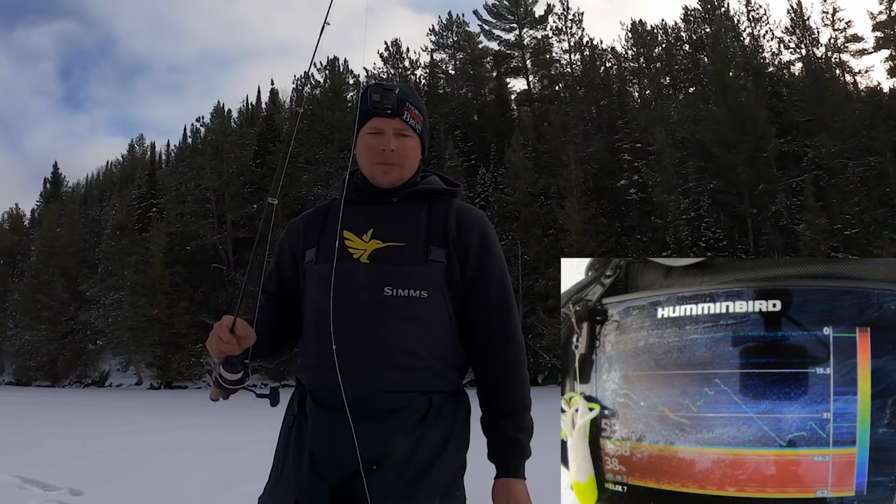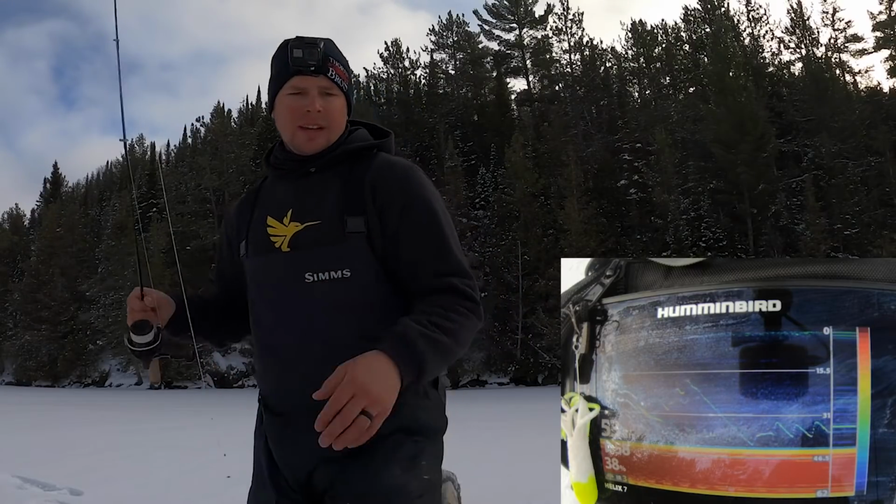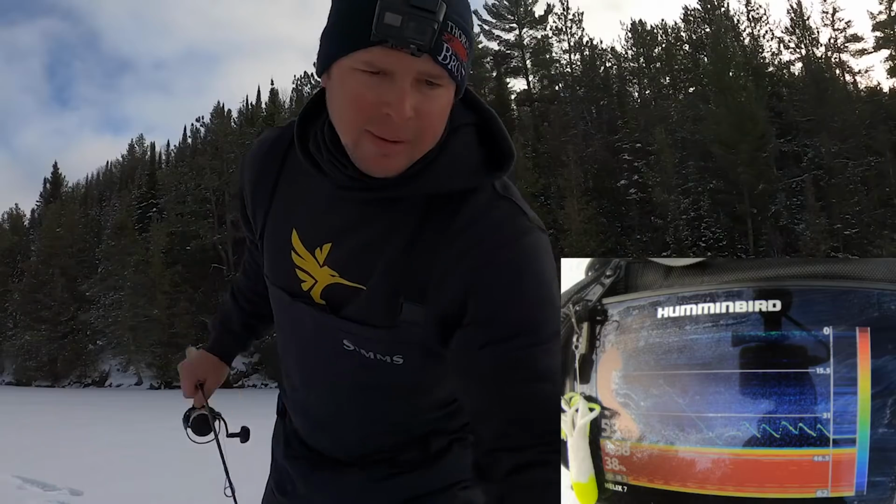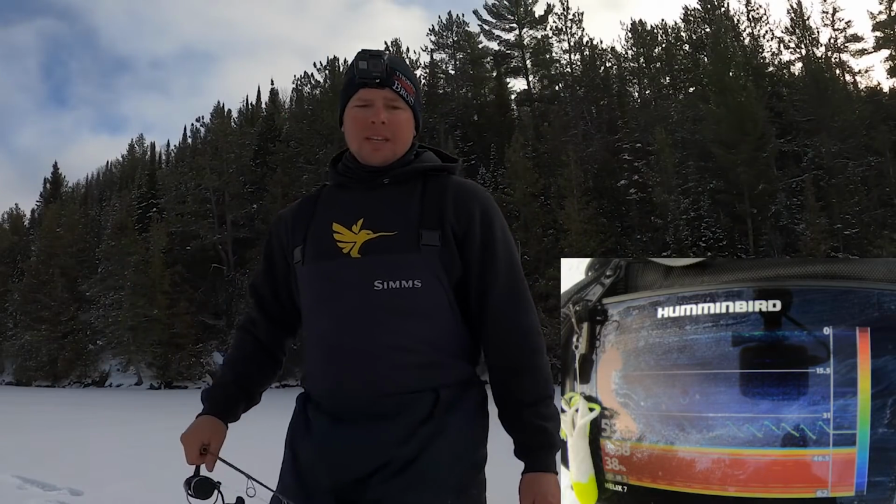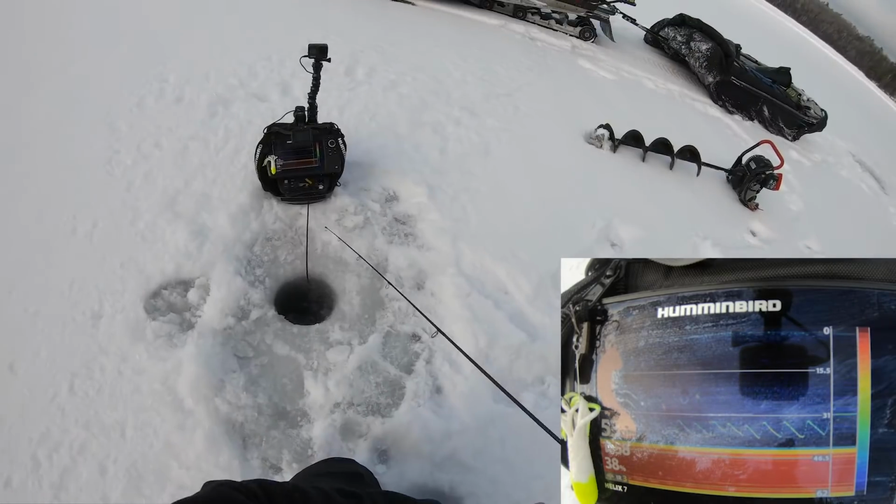Just getting set up. I've switched. I'm on spot number 3 now. I just set up the iFish Pro, and I was dropping my spoon down. You guys can see I had a fish come in and check it out right there on my initial drop. I wasn't even down to the bottom yet. Where did he go? I also switched baits. I got a spoon on now.